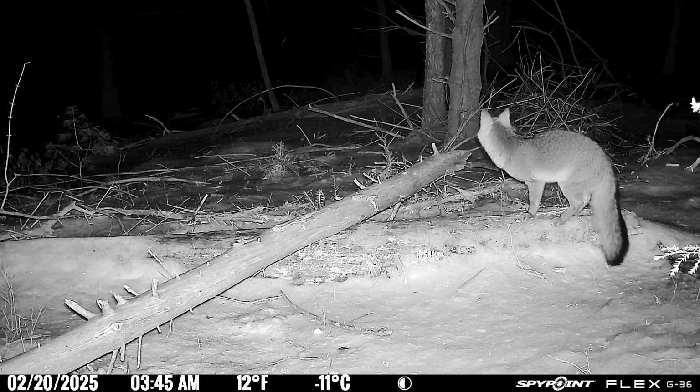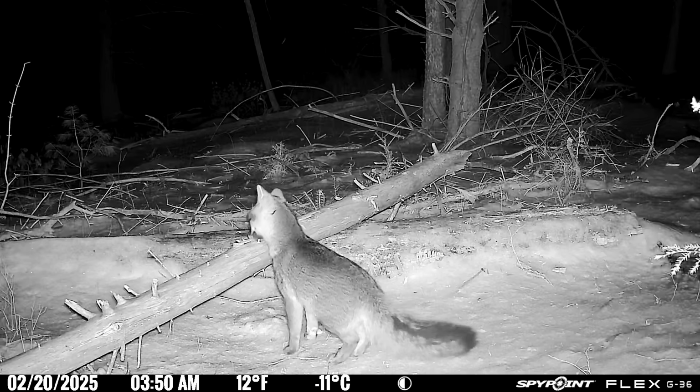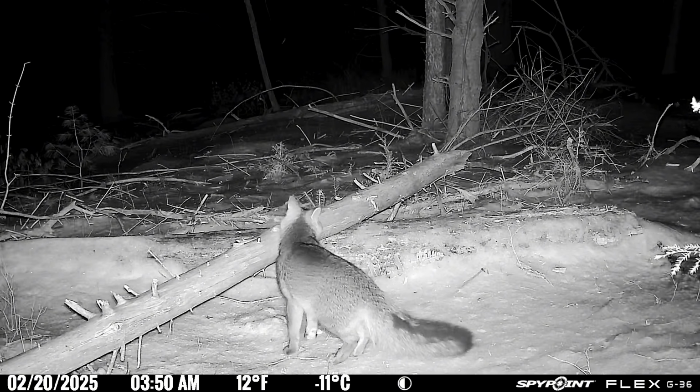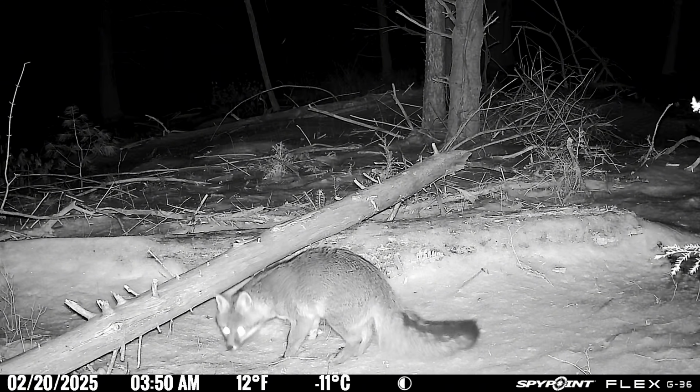Both of the larger logs you see in this video are soaked in maple syrup. The one that the fox is sniffing here has syrup on it, and the big log laying flat on the ground that log is leaning on is also covered in maple syrup.